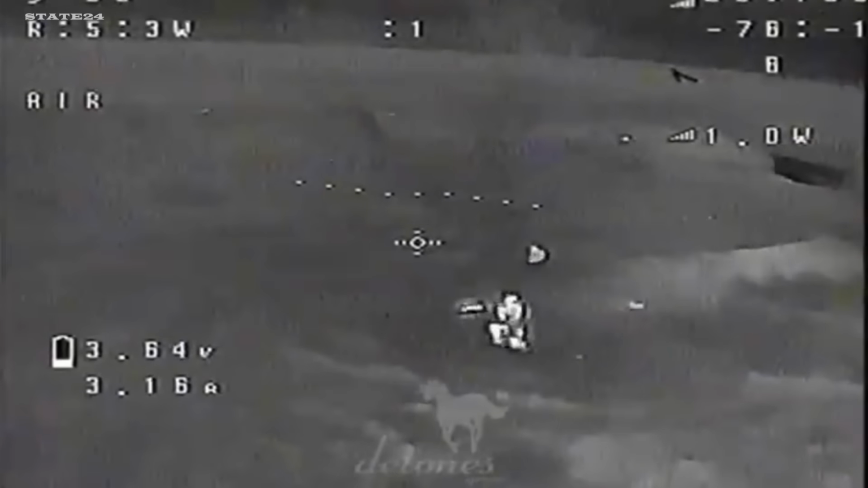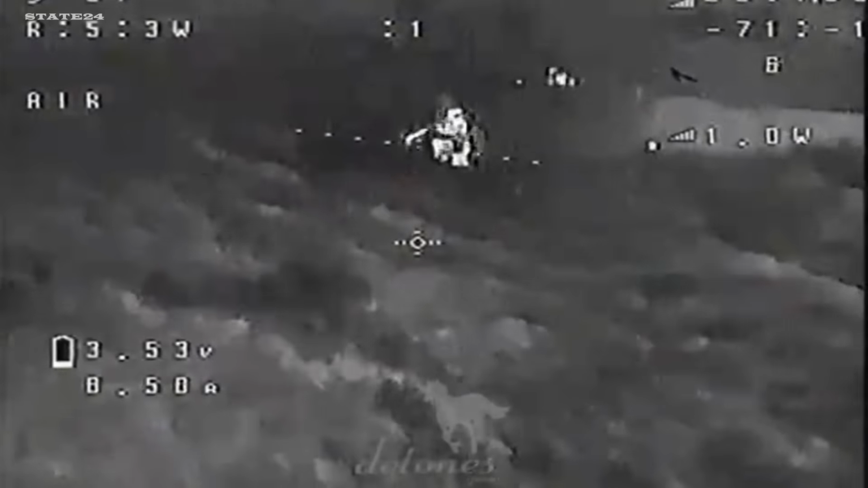Ukraine isn't just holding the line. It's making every meter of advance cost more than Russia can afford. The front hasn't collapsed, but the pressure is building. And footage like this is why.